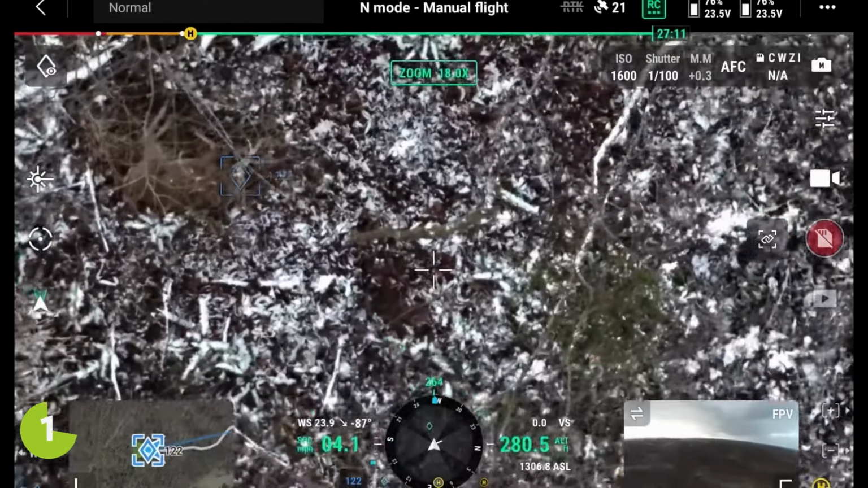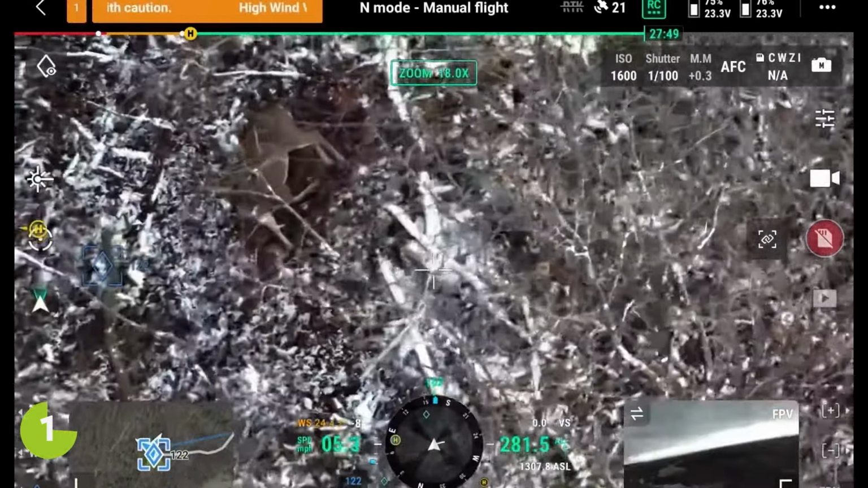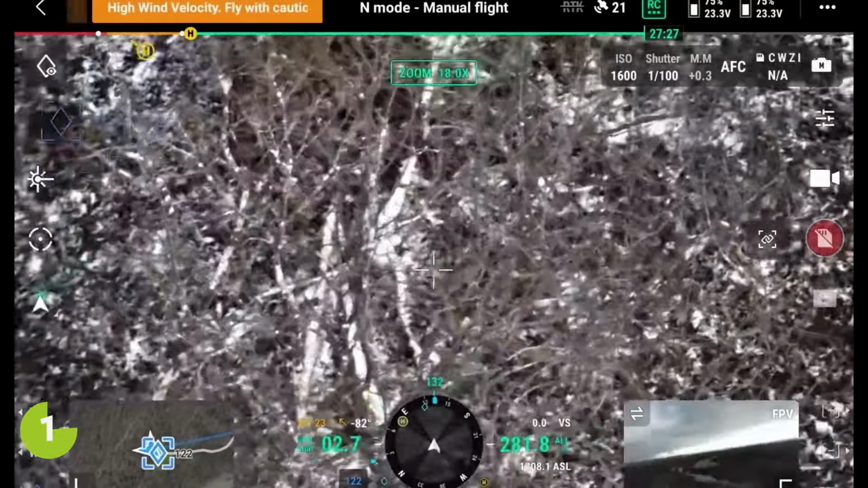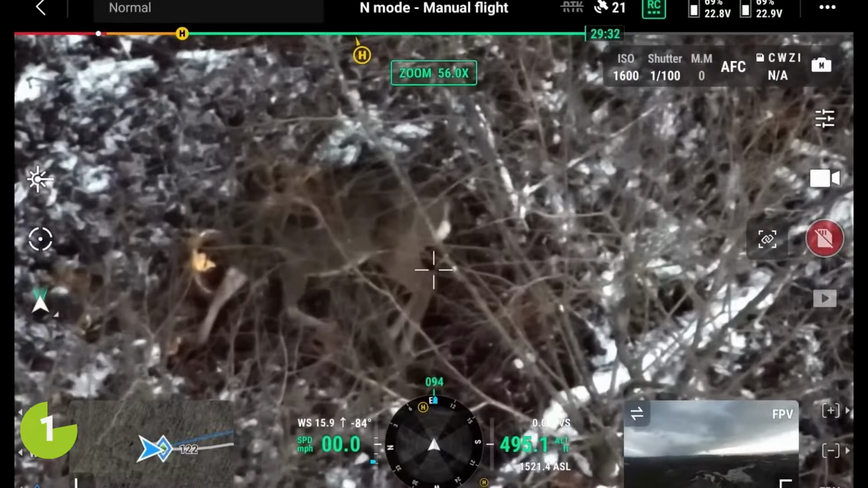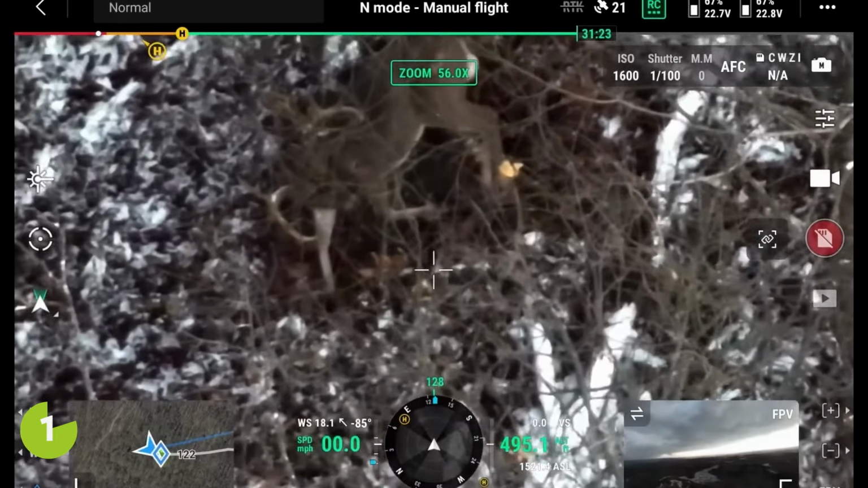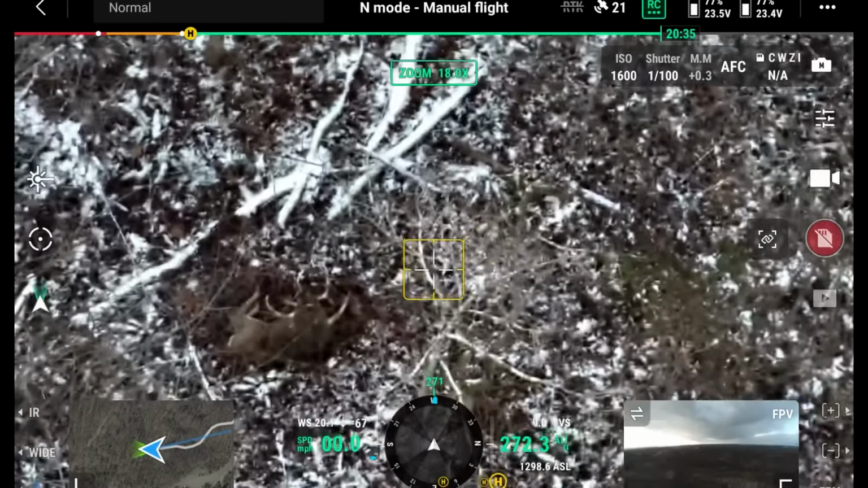Yep. See, those coyotes are waiting just off the edge for him to die. He's still up, but he can barely get up anymore. Like, he's not standing. He probably won't get up. That is a 200-inch deer. That is a huge buck. Do you see how wide he is? You can see that he's struggling, and the coyotes were ready to move in on him.